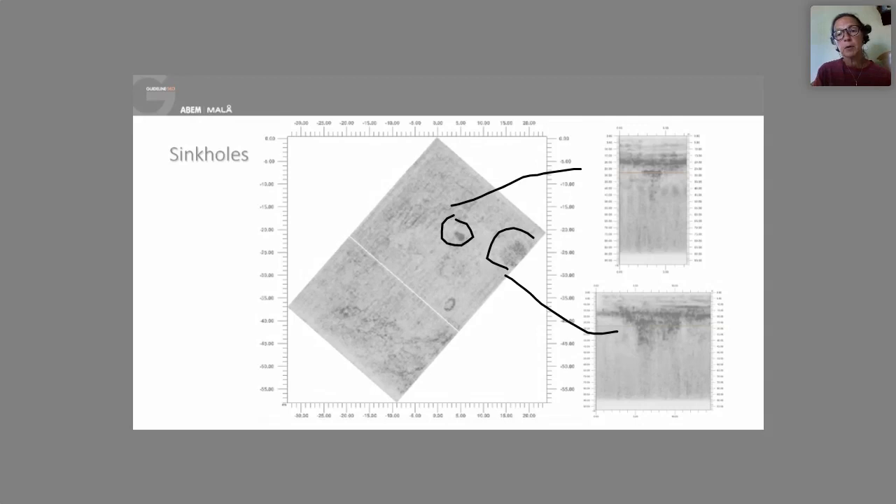And then we also have this small structure here. It's not completely black. It has black borders, but then it's more or less homogeneous in the middle. So that's actually a sinkhole which is refilled.